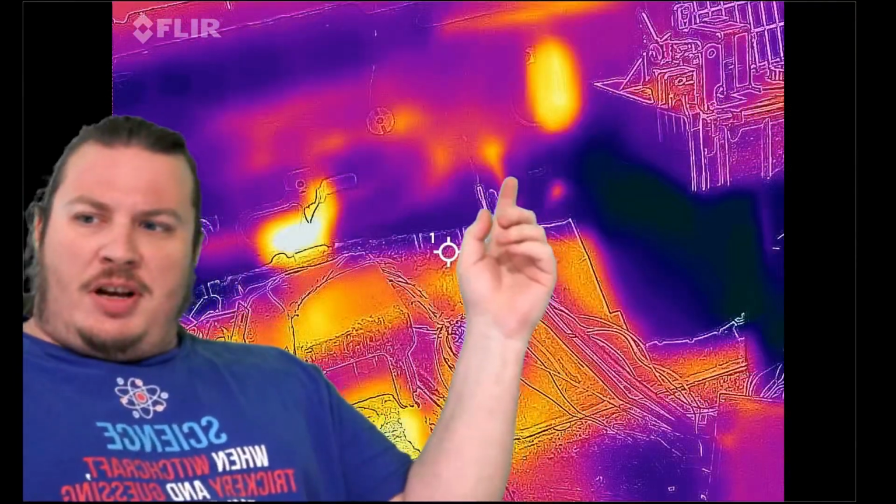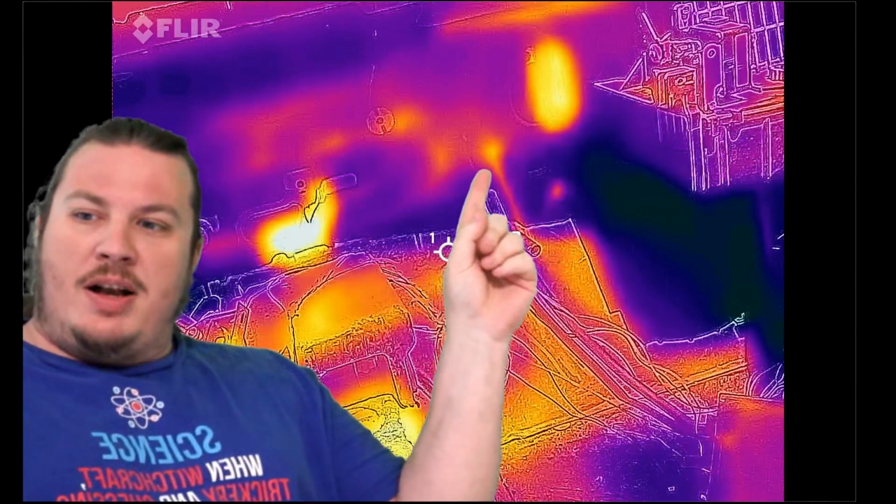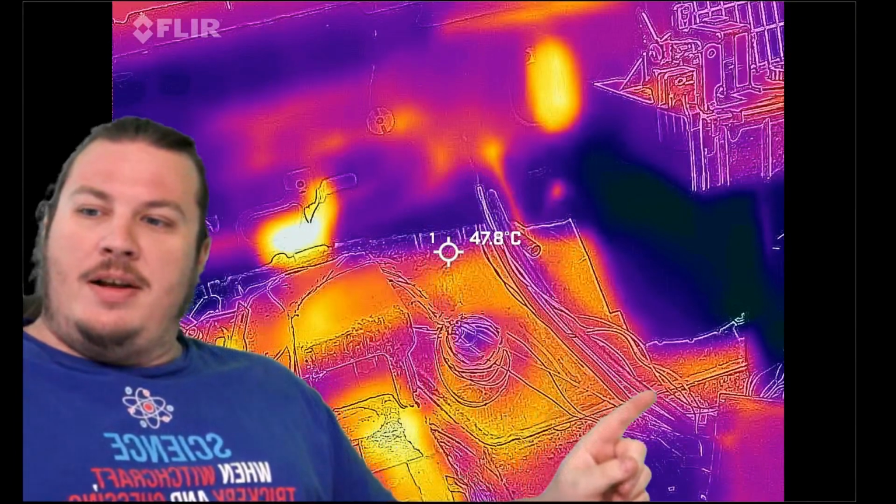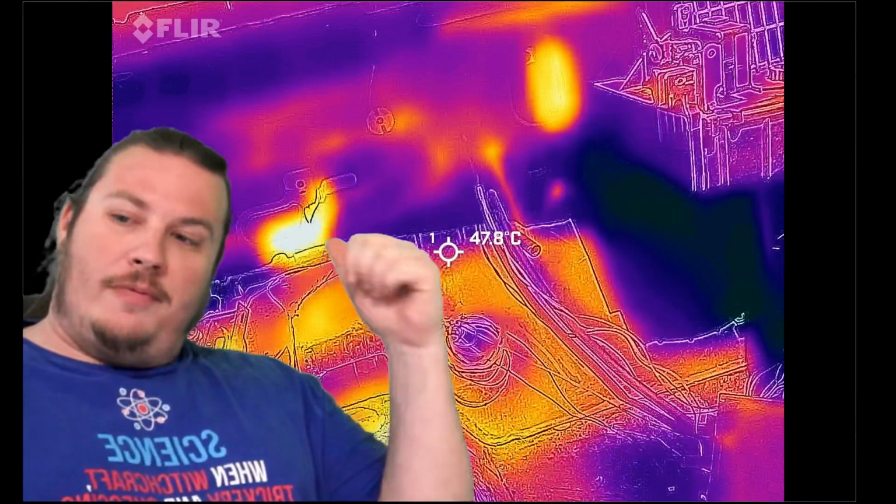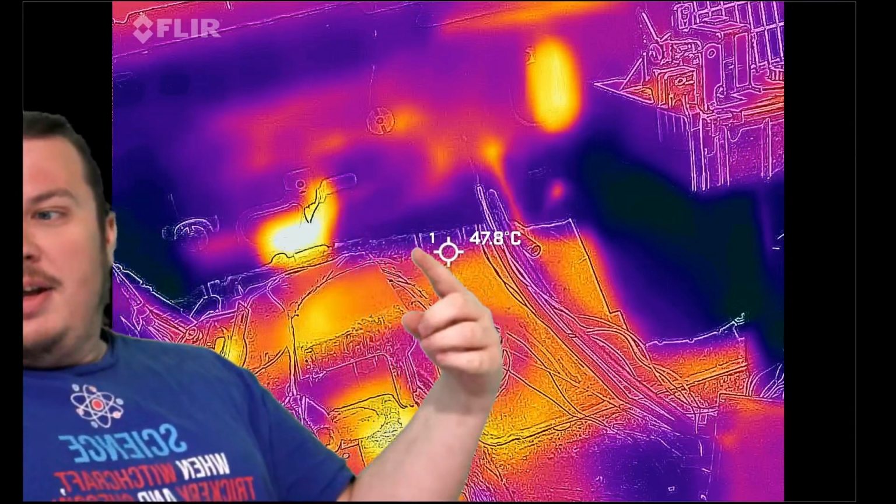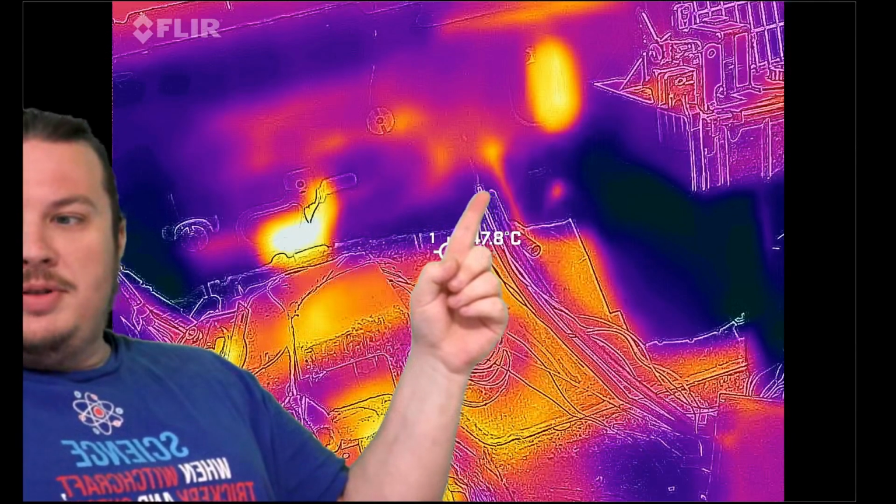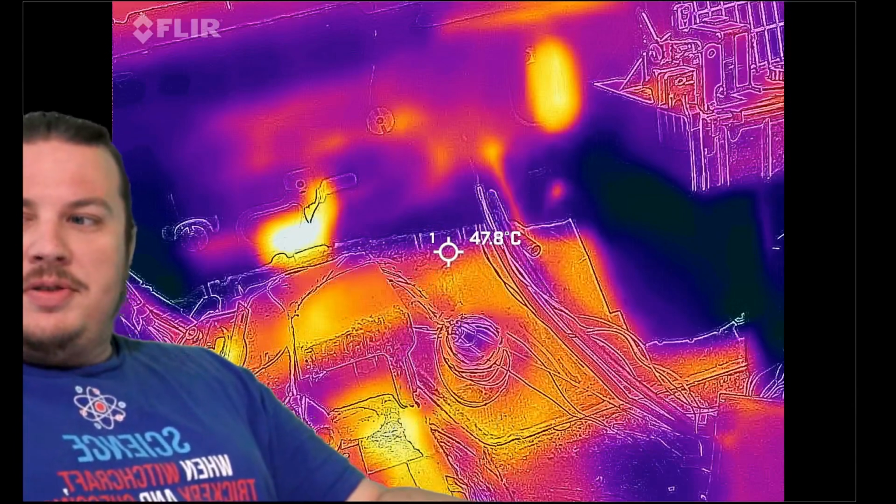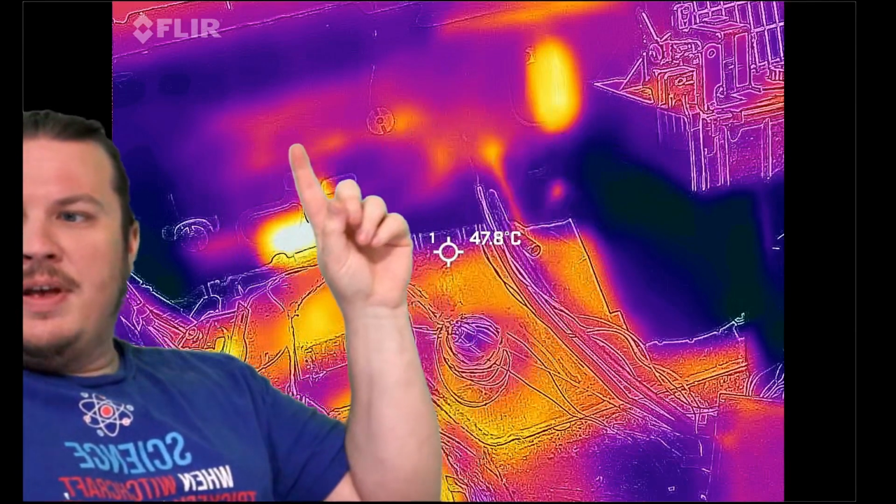So here's another image of driving on the highway. And funnily enough, you see this hot spot, this kind of line coming down? That is my battery cable, because the battery's in the trunk. All right, so we see here, heat coming through the heater core and the evaporator holes in the firewall, but we also see some of this other stuff here around them.